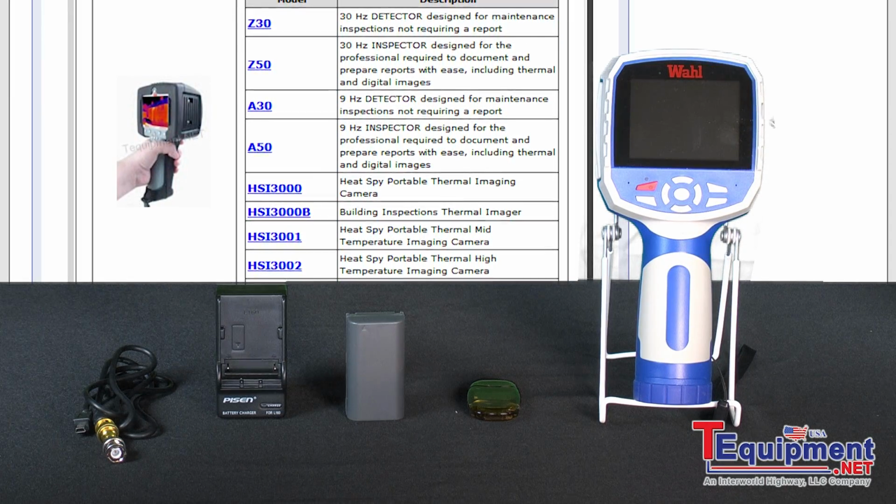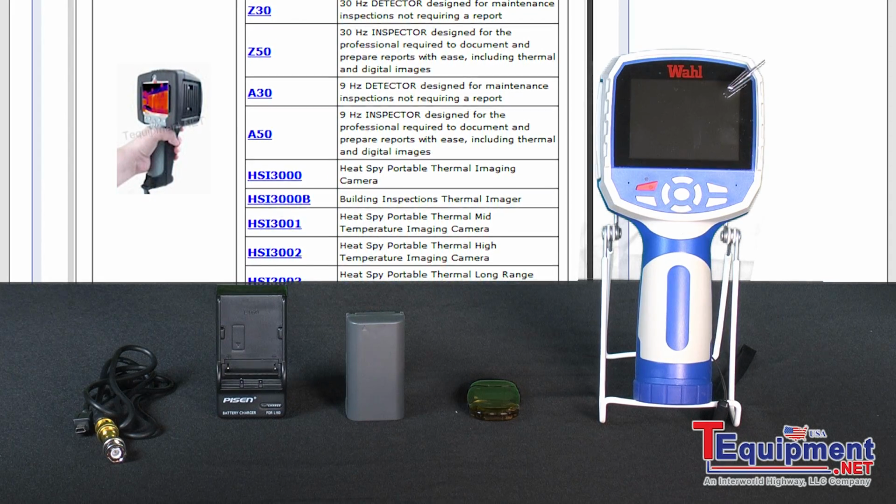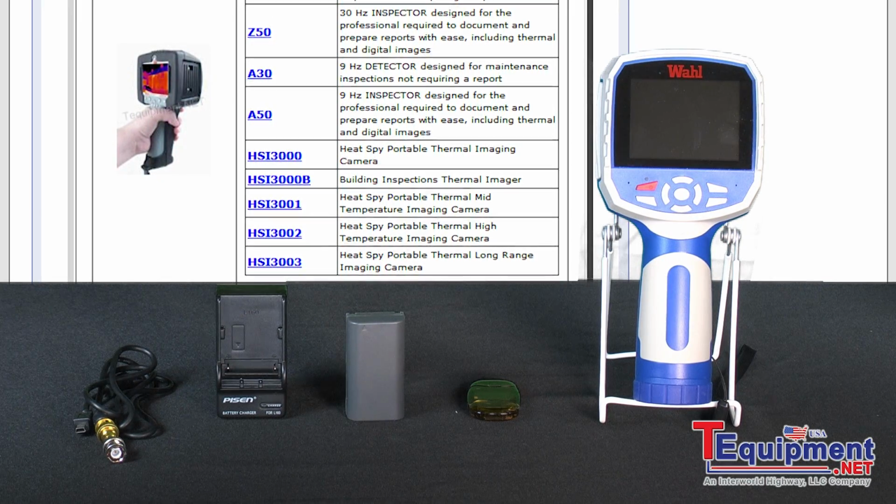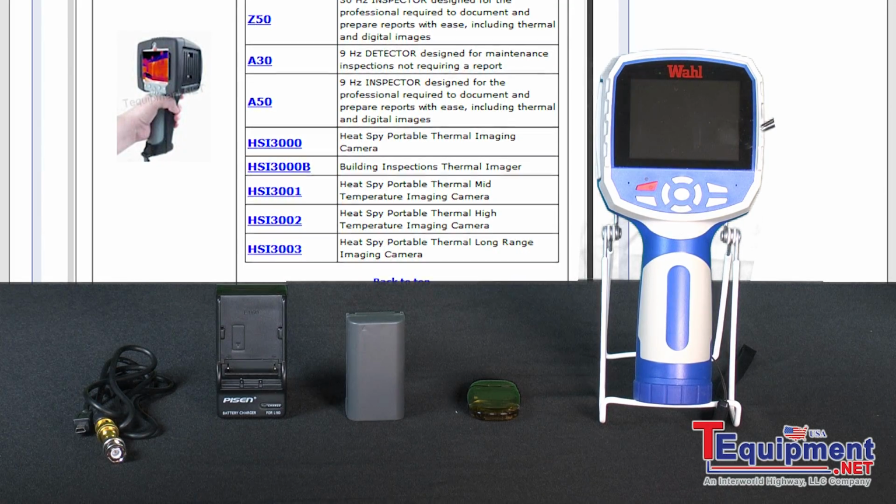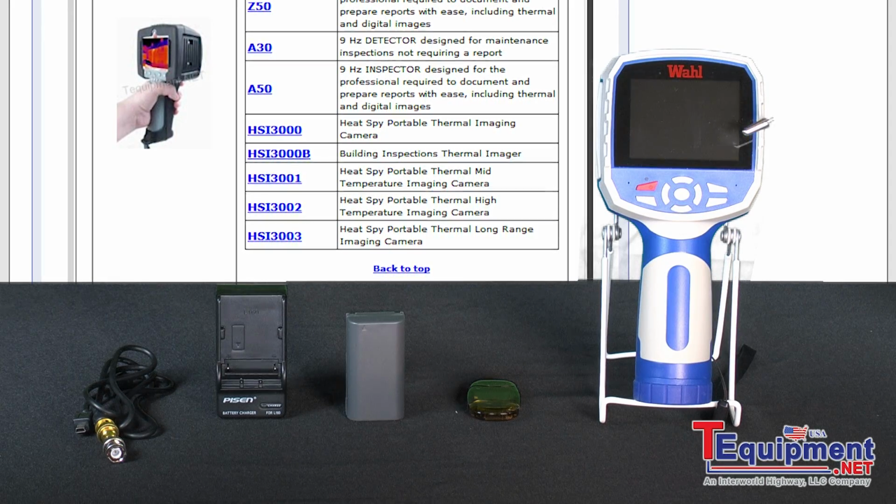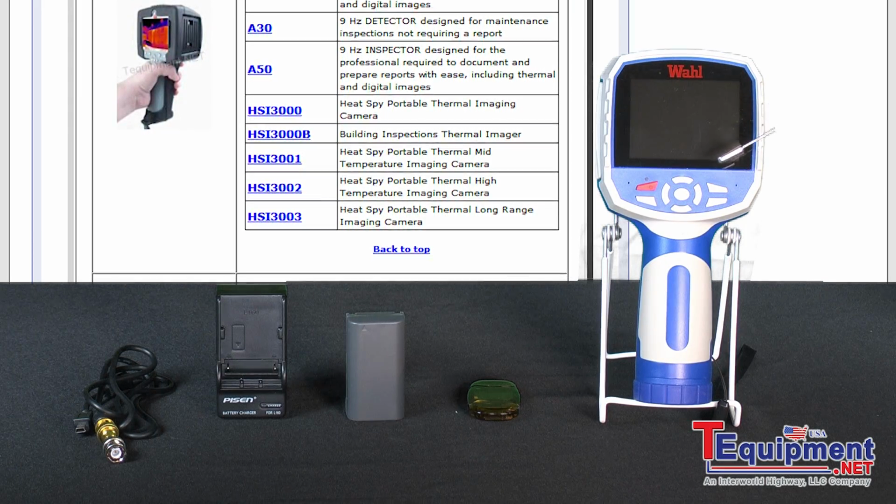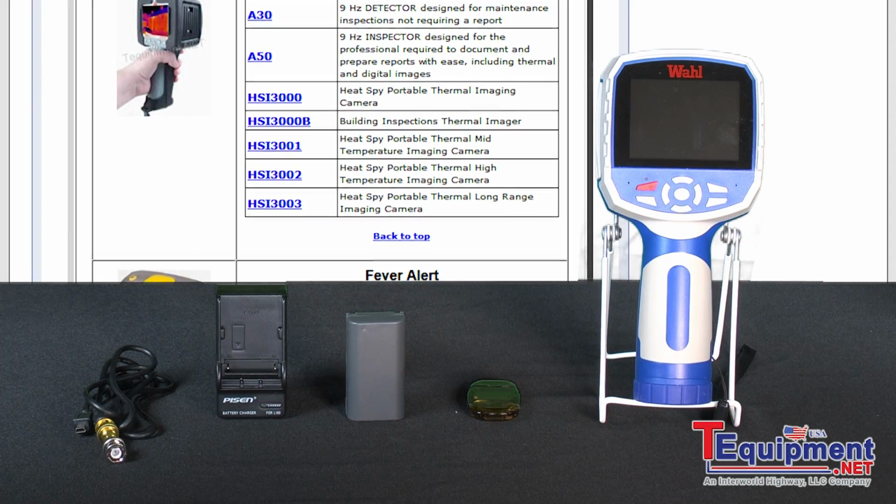And the entire screen, this is different and this is unique, the entire screen responds to temperature changes in the scene, not just the center of the display. It's, as I mentioned, unaffected by sudden ambient temperature changes, and you have a Posi-Touch keypad, which ensures intentional button pushes. If you're out there and you're doing your work, nothing's going to get touched unless you intentionally mean to affect a change in what you're looking at on your screen.